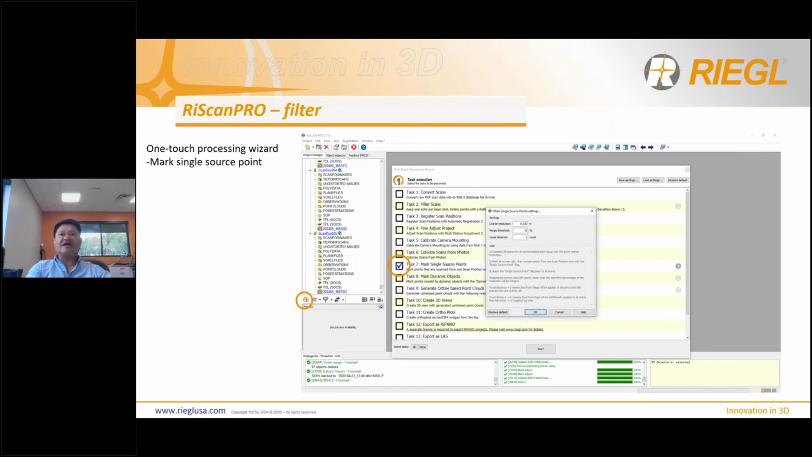Okay, so that's where you can find the settings, and then we can talk more about it. I will do another presentation, because it will take another full presentation just to cover the one-touch processing wizard on its own.